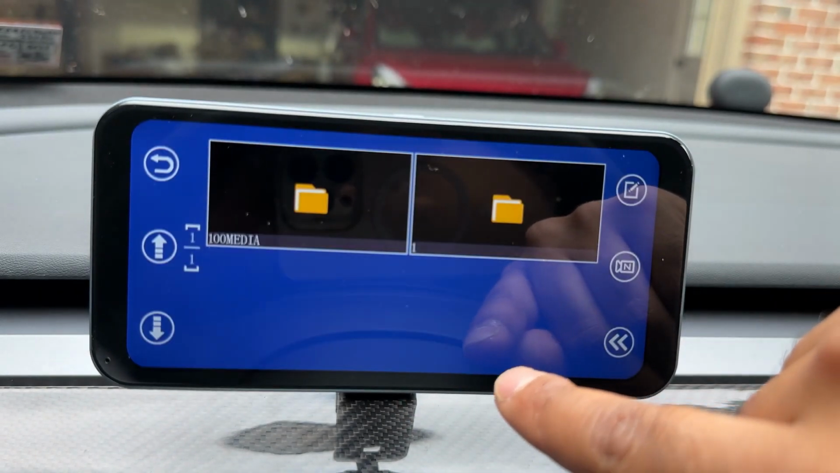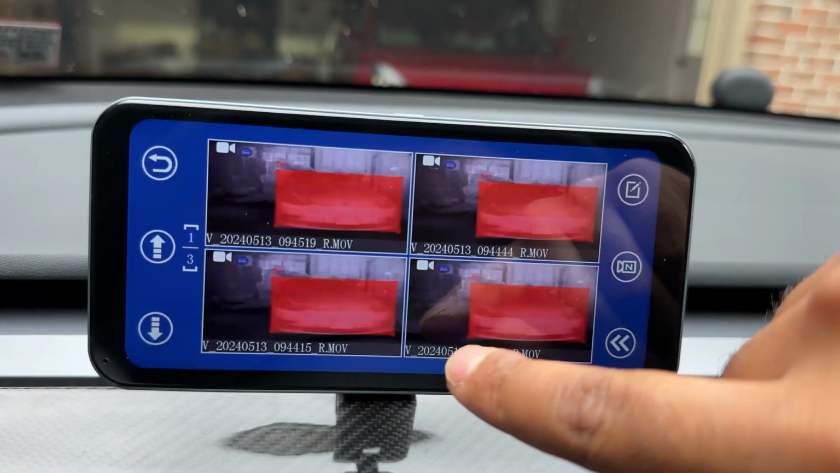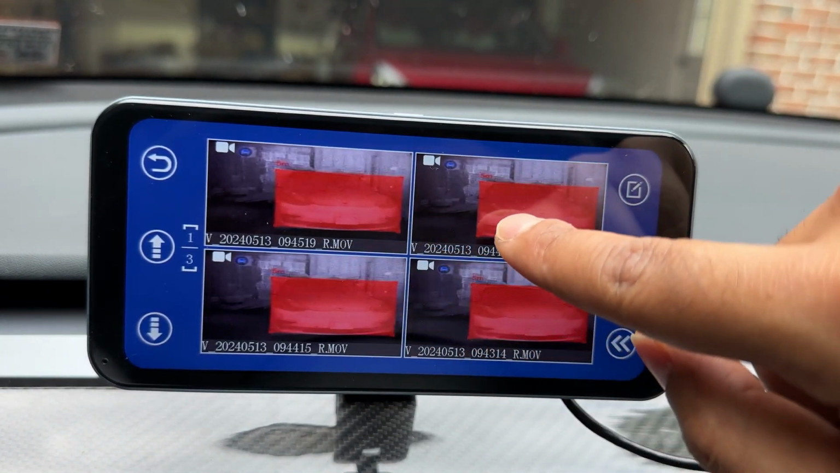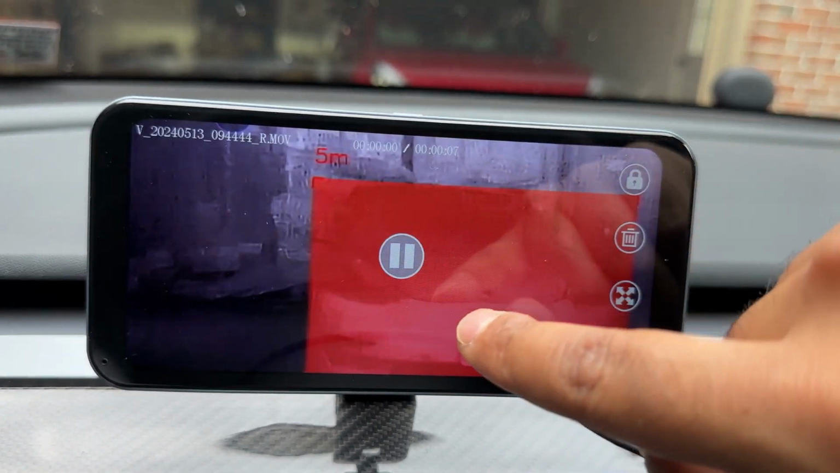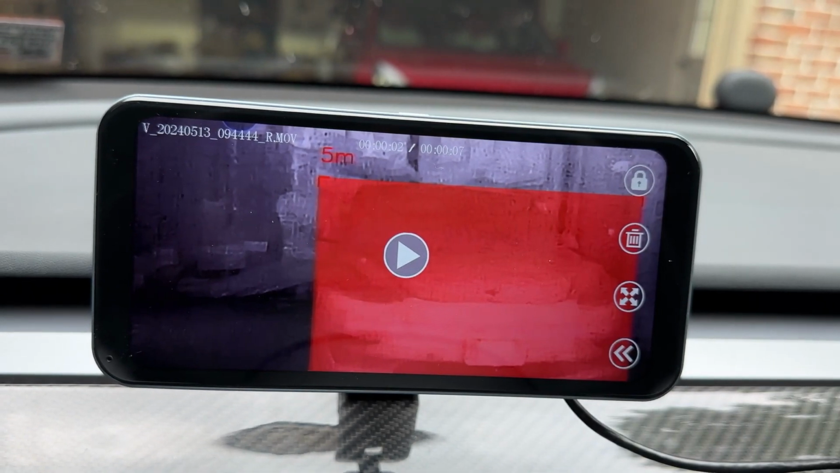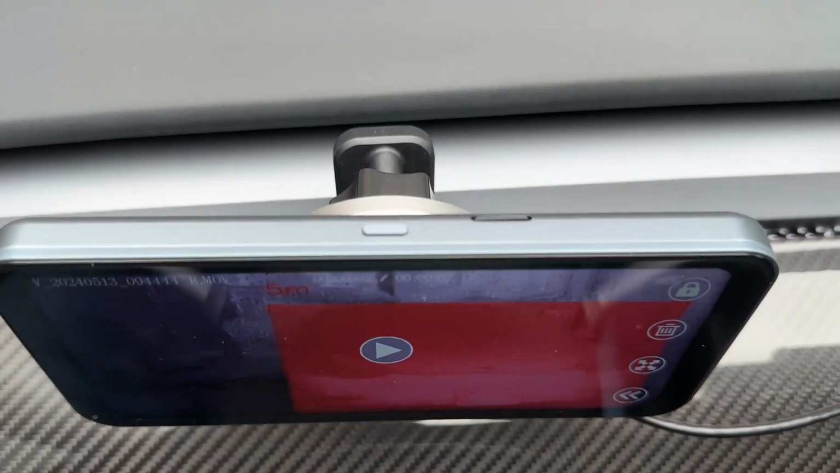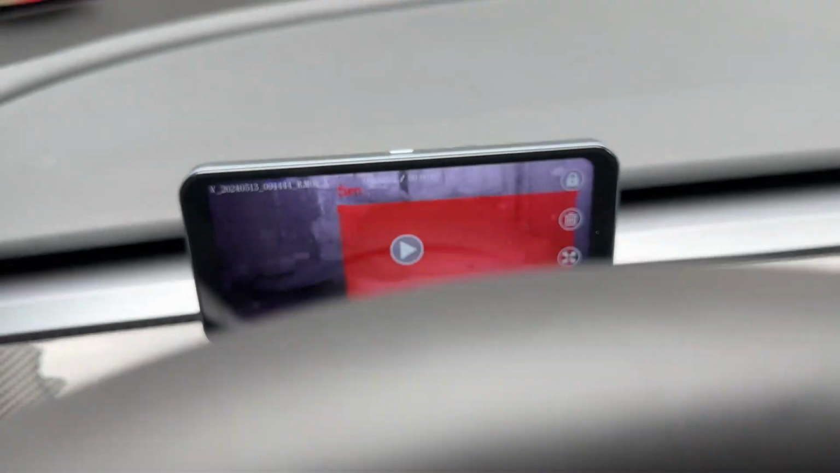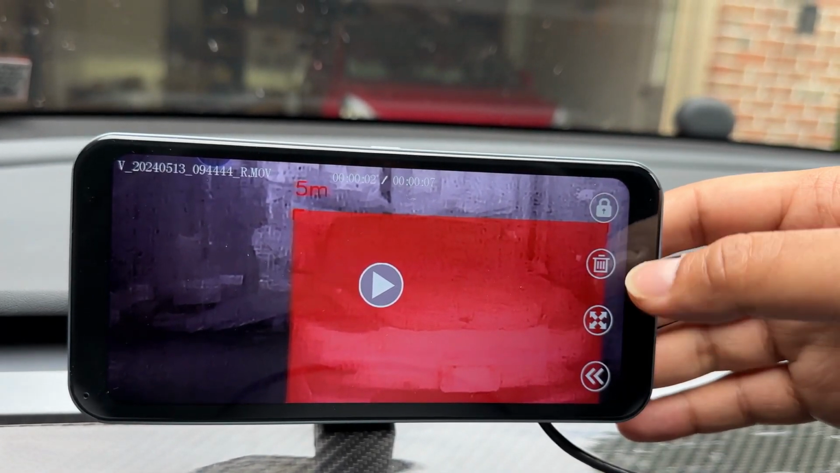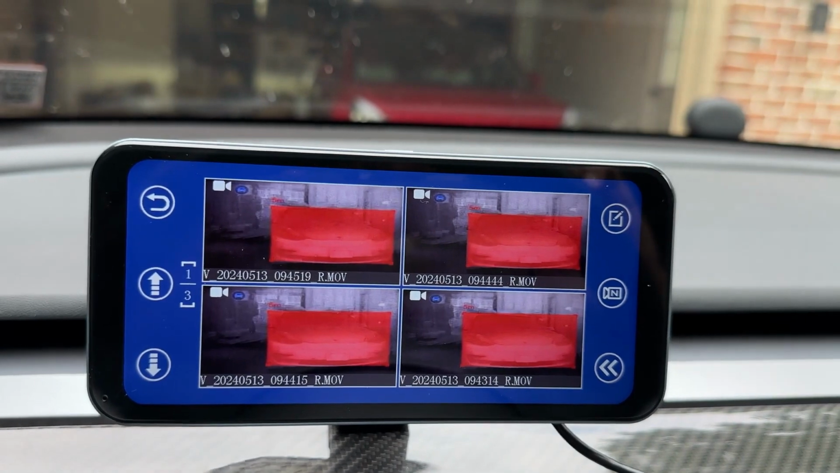If I go to video playback, there's gonna be some videos here, and you can just select it and then it will show what video it is. It might have been the one that we just did, and you can play. The setting menu pops up and you saw that it has audio in it. I did have to put a micro SD card on top. So there's a port here for the micro SD card, and that's where these dashcam footages are popping up. And you can delete it, you can lock it, go back. And those are all the footages.